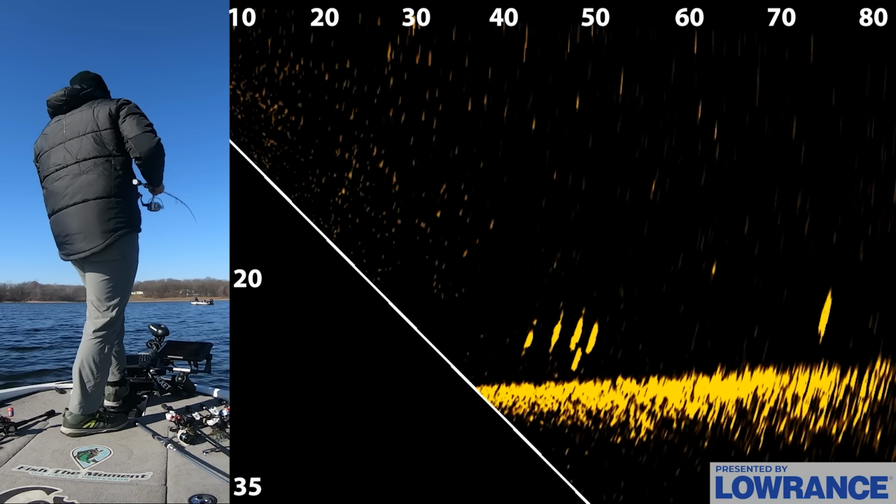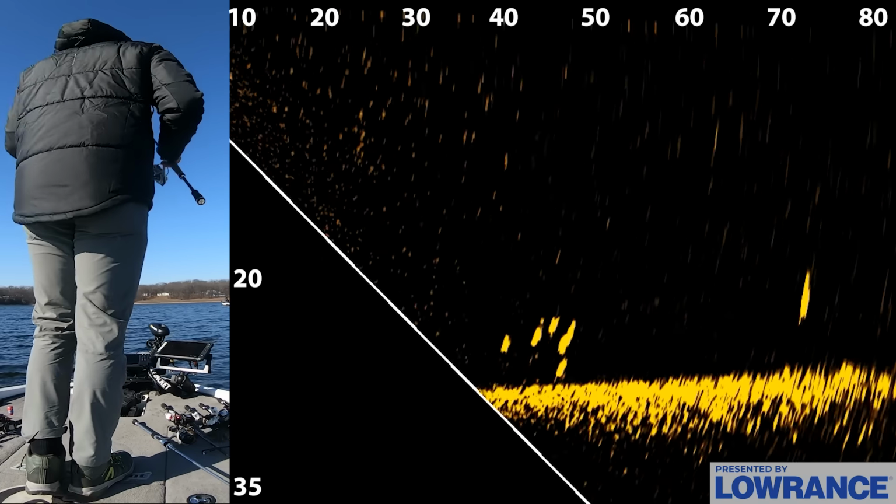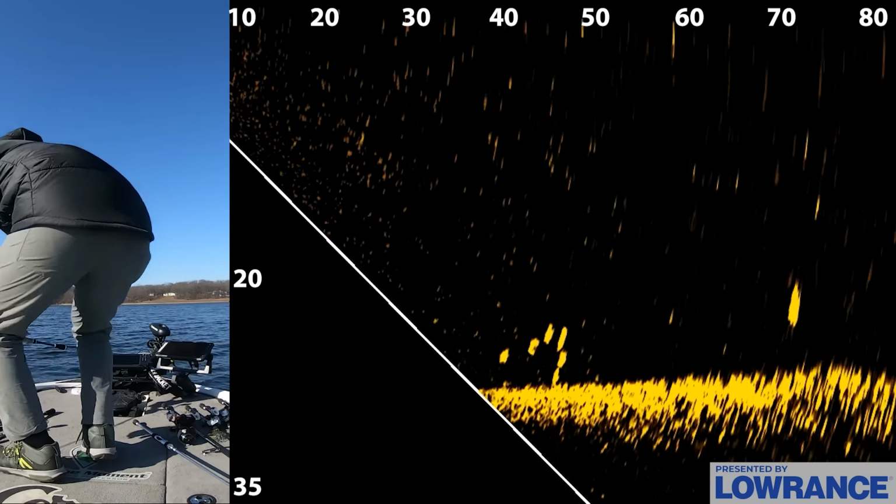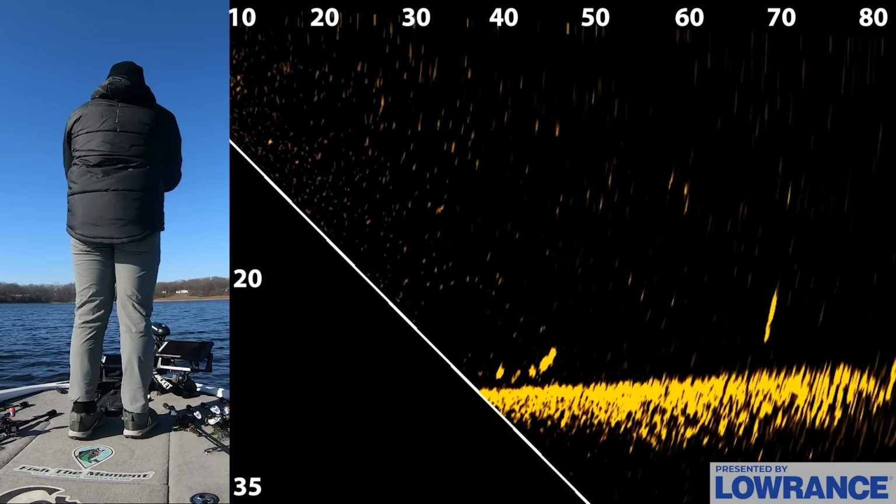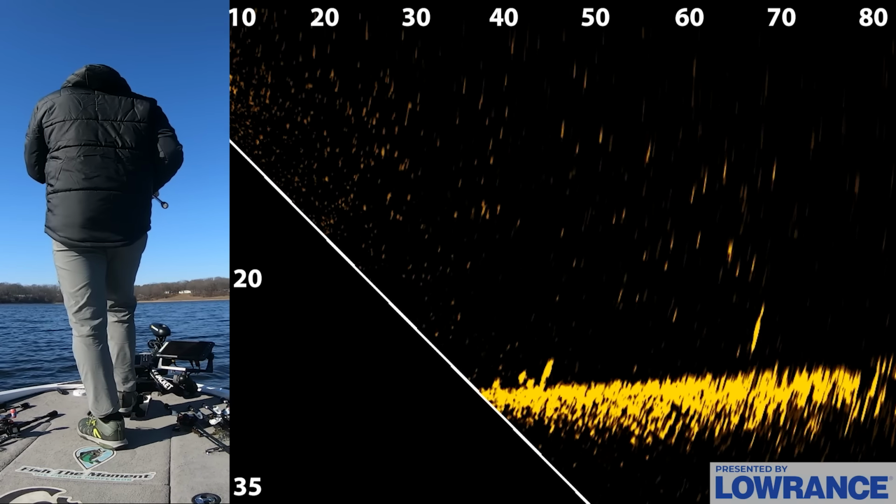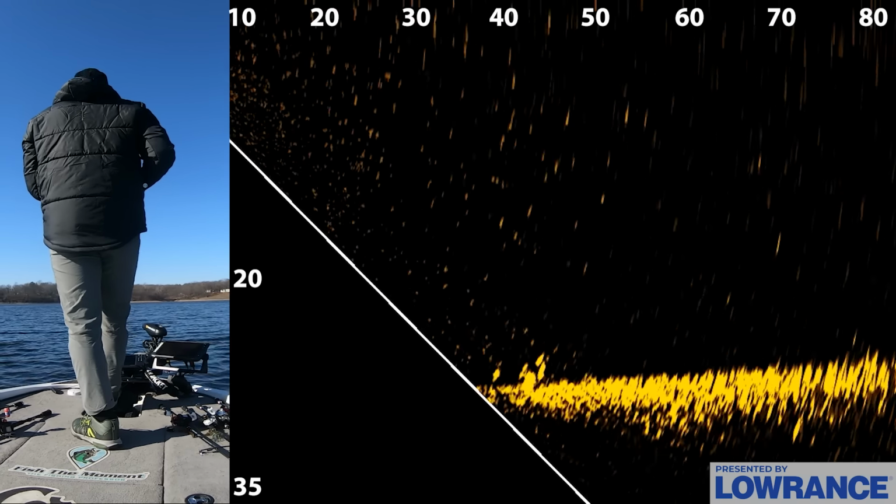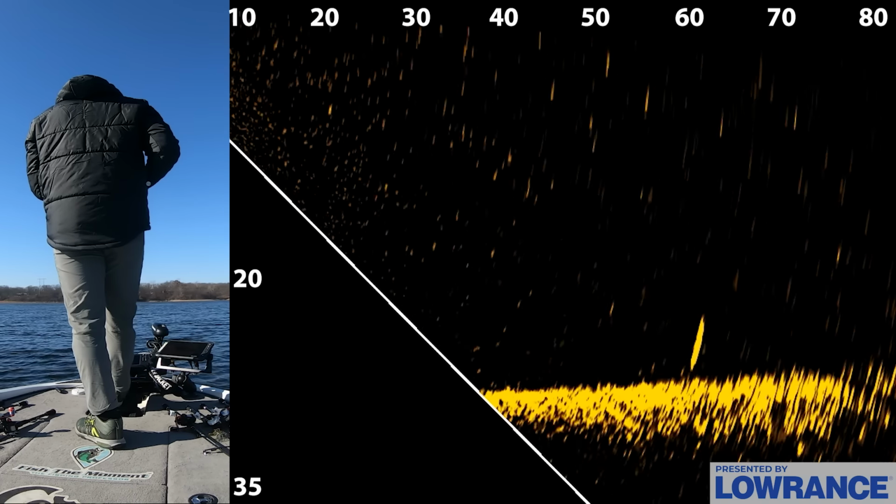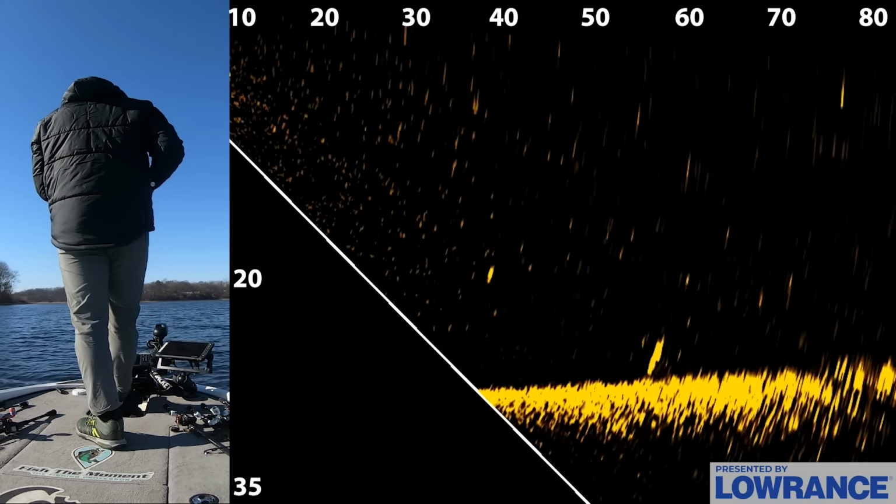Okay, I need to get a heavier bait on. The bait I'm throwing is not good for 35 feet. It kind of glides with that tush, and the spunk shad glides around too much for what I'm trying to do right now. This minnow drops a little bit quicker, so you can get down to those fish easier than what I can with that tush and the spunk shad.